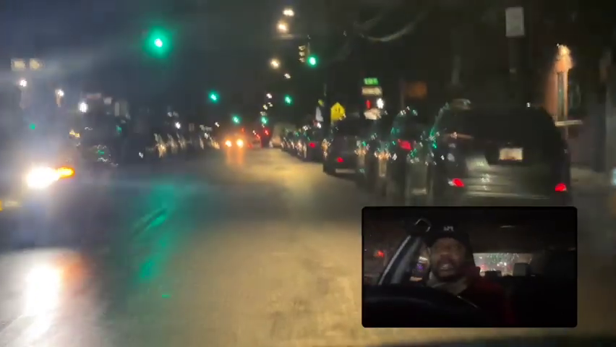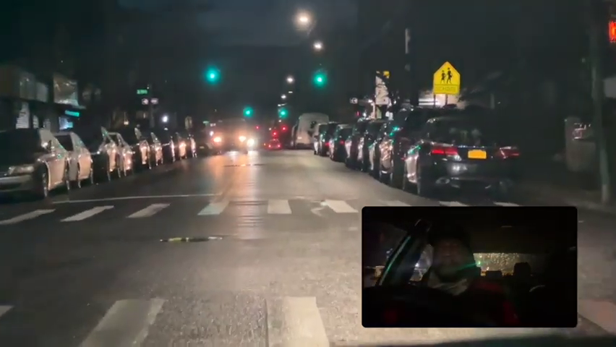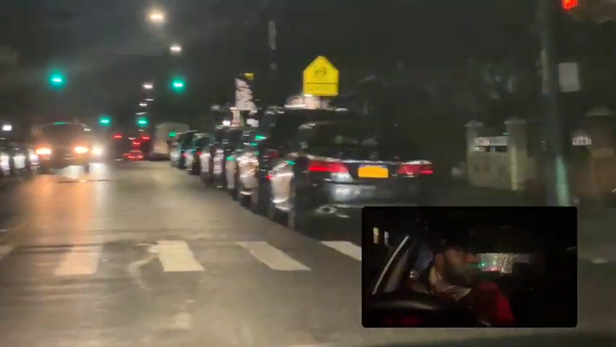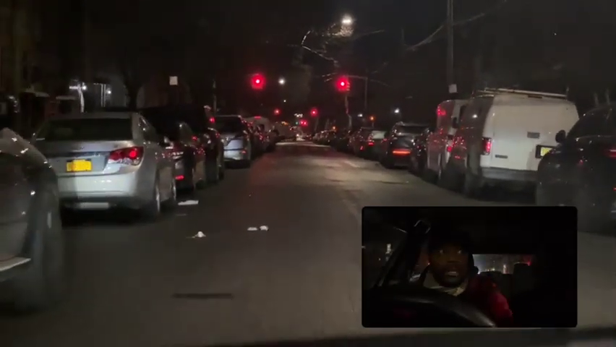Why did I do that? I'm checking to let people know I'm going to be making the turn, and I'm checking again to verify that it's clear for me to make the turn. We're making a right turn here. Signal to the right, mirror right, shoulder right, and we're going to go through with the turn here, nice and smooth. Keeping it moving here.